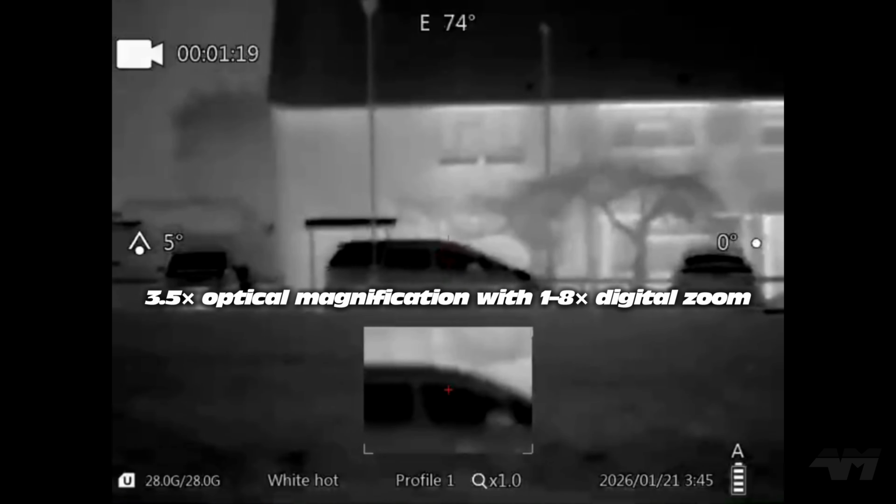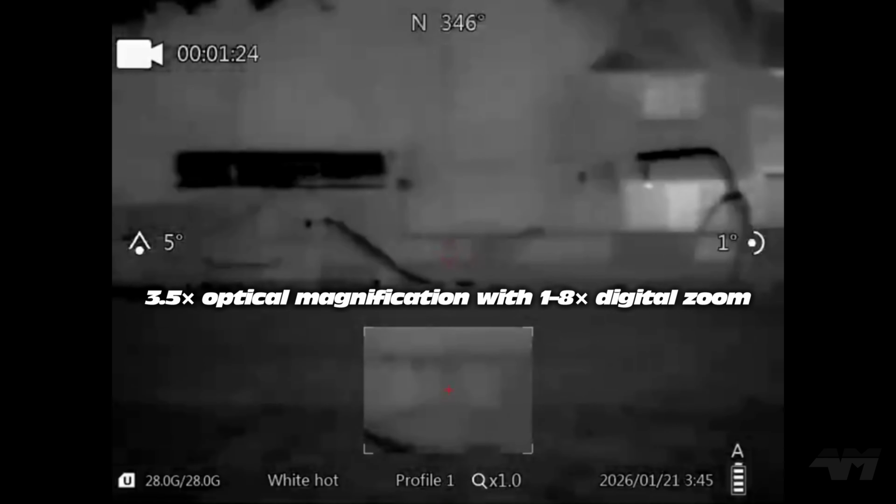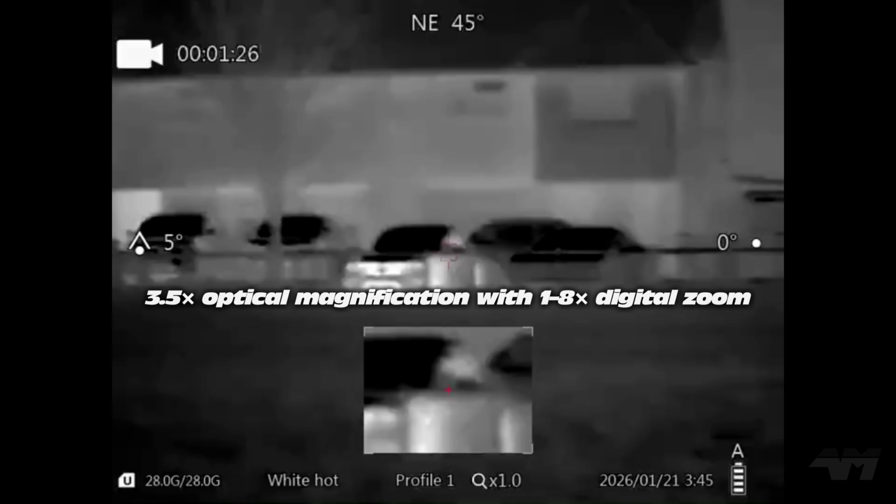Now I'm just going to focus. So that's what it looks like when you focus it properly. Let's do a little zoom. See the picture there.